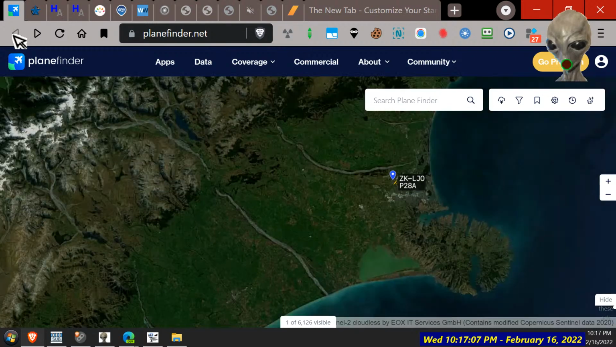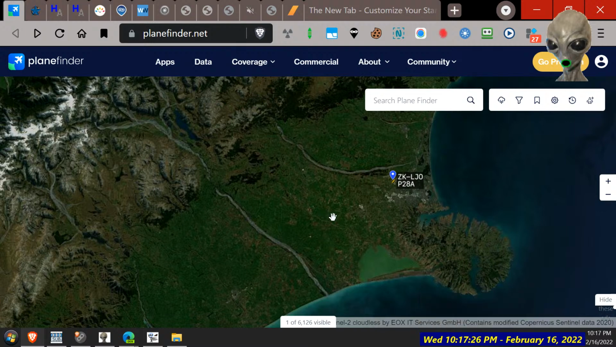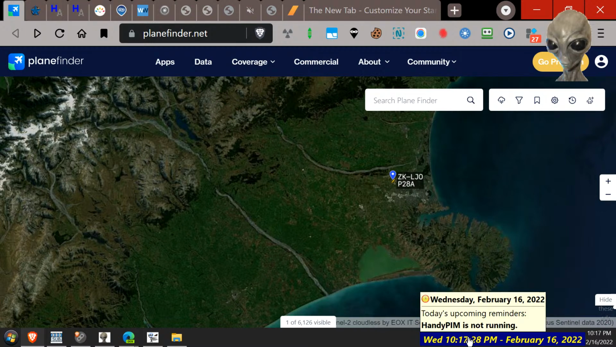Like I said, every night I do it, there's tons of planes flying overhead. Whenever I want to test out something, no damn planes. And it's Wednesday. Should be busy this time of night, 10 o'clock. Generally, you have planes flying over every 20 minutes normally, pre-COVID days, and they seem to go quiet about midnight.